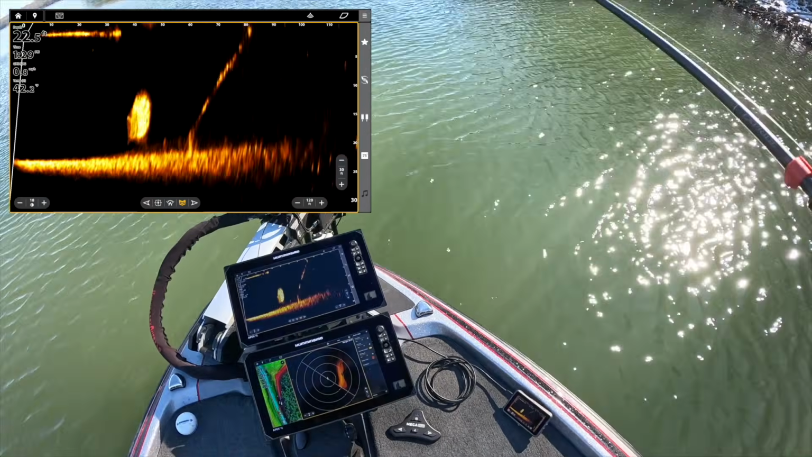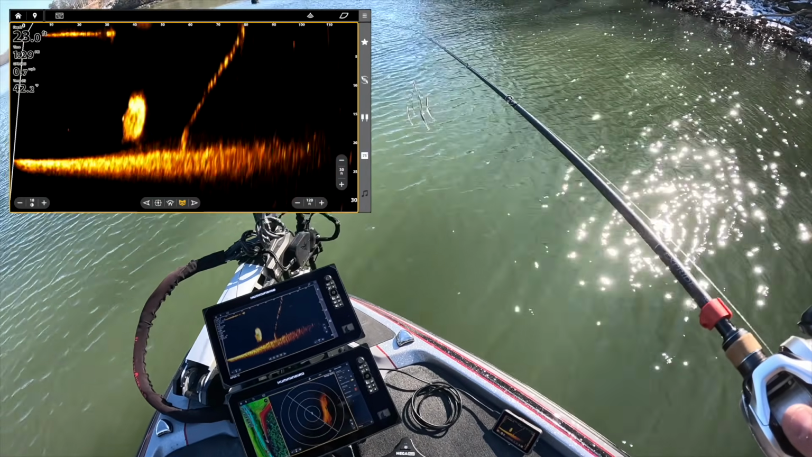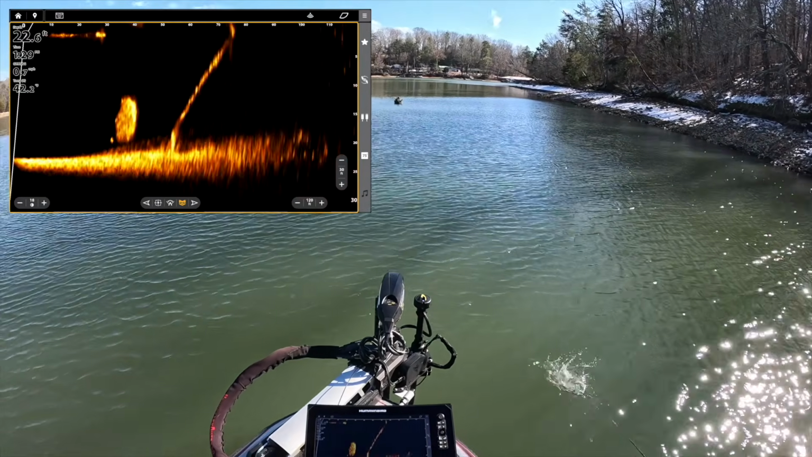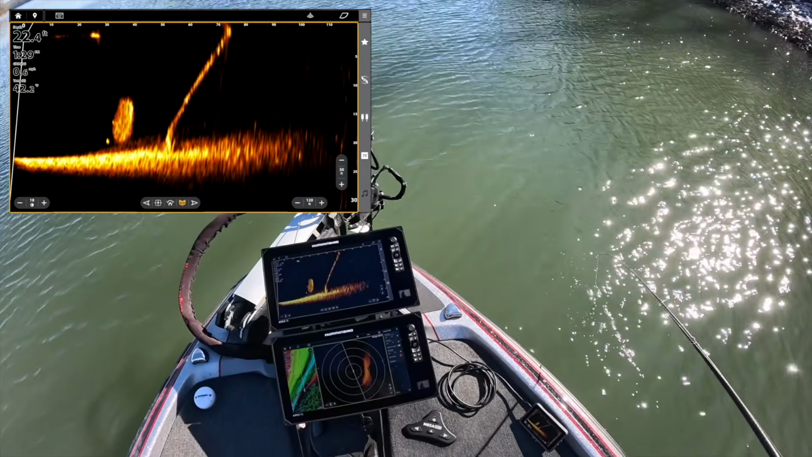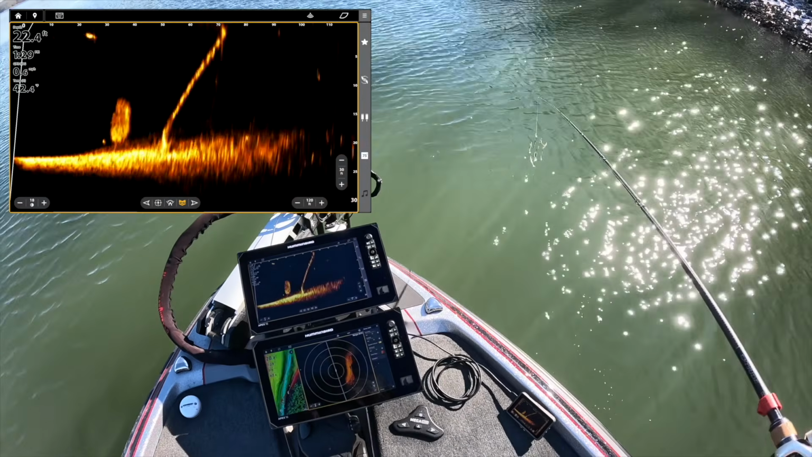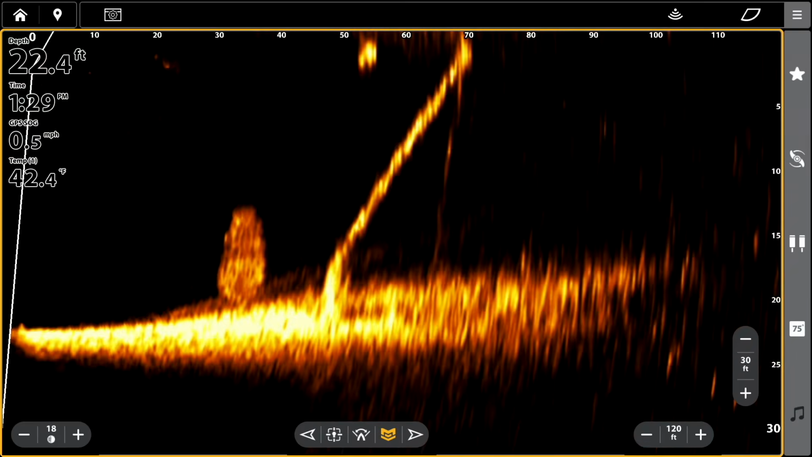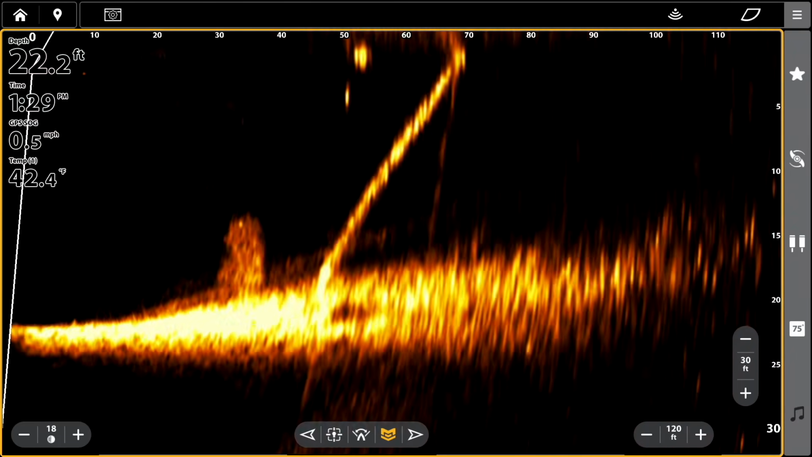Bait ball, fish down below it at 50 foot. That's a tree. I don't know if you guys can see that all right, but that's a tree right there coming down. You see that? Look at that fish at 30 just hanging by that bait ball. Goes my bait.